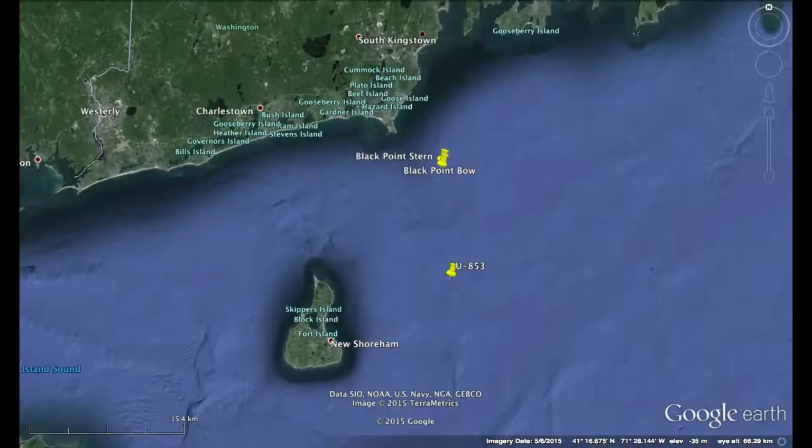So the German U-boats were on patrol, and they really had a mission to attack commercial vessels up and down the coast of the United States. And this particular U-boat had a mission from Virginia to Halifax, Nova Scotia, to basically be on patrol, be on lookout, and torpedo any commercial ships that they saw. And they did attack and sink several ships.